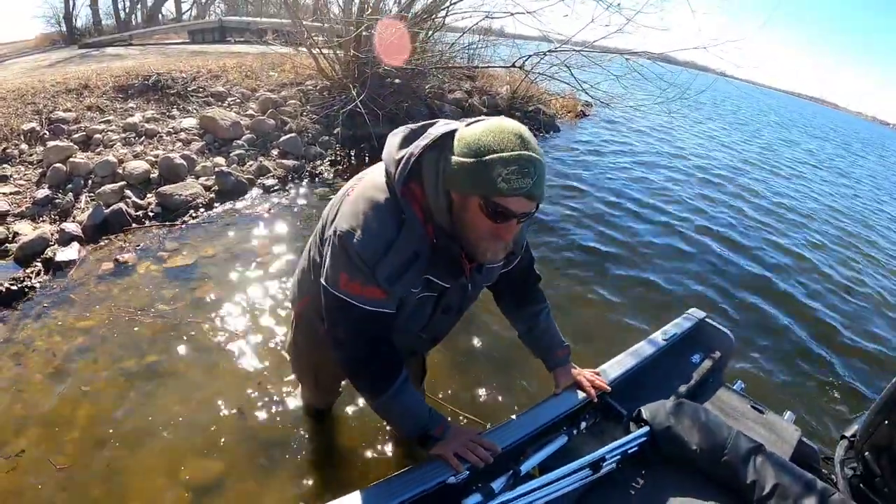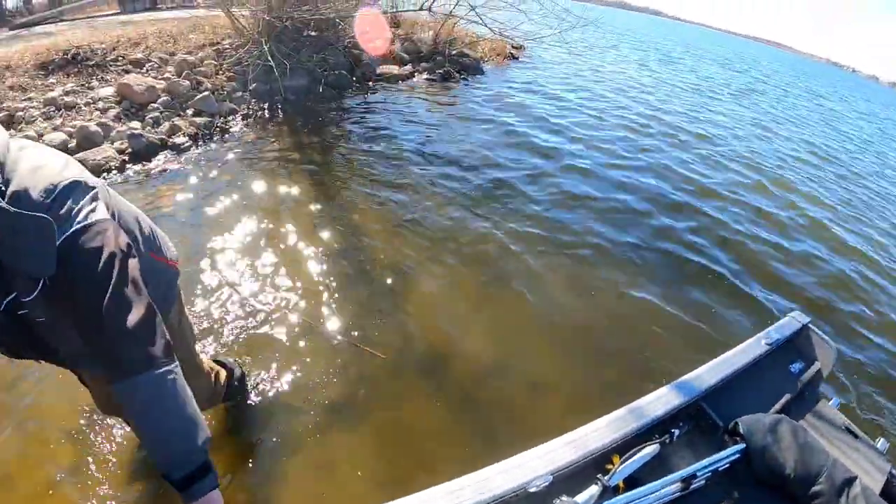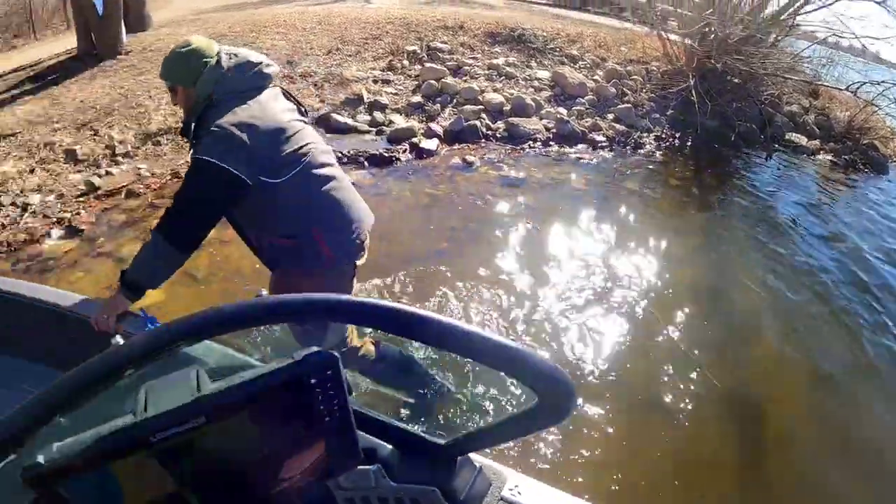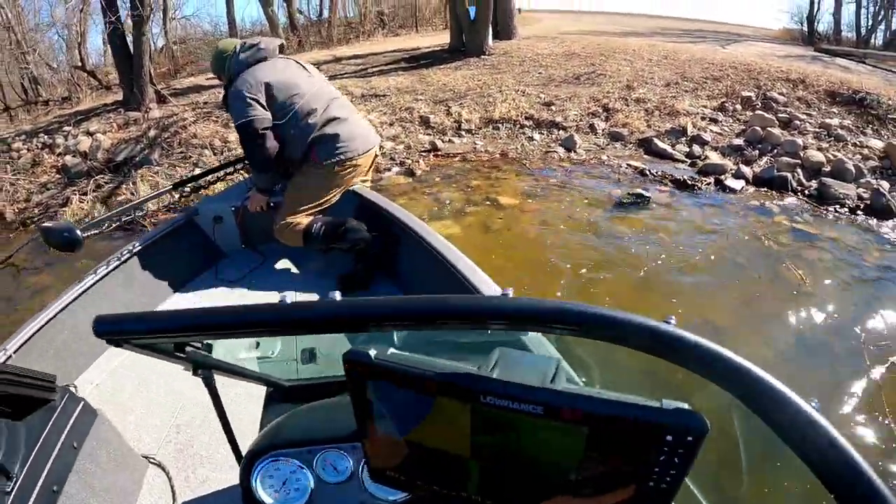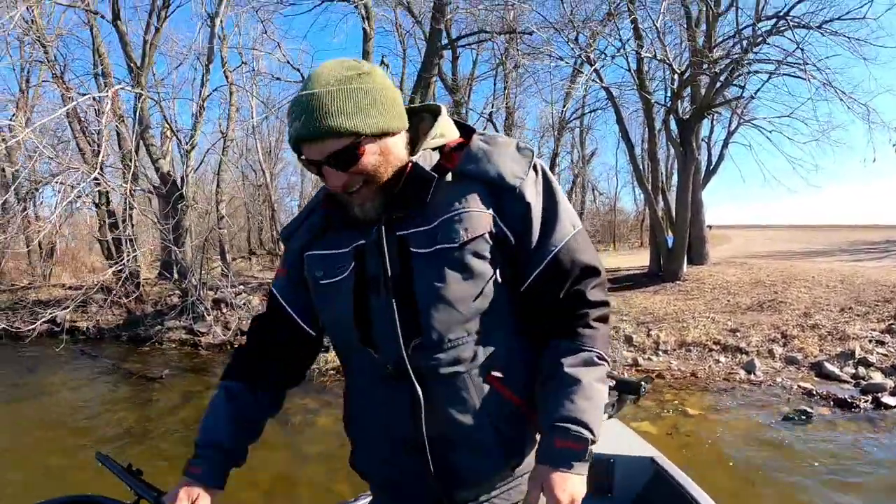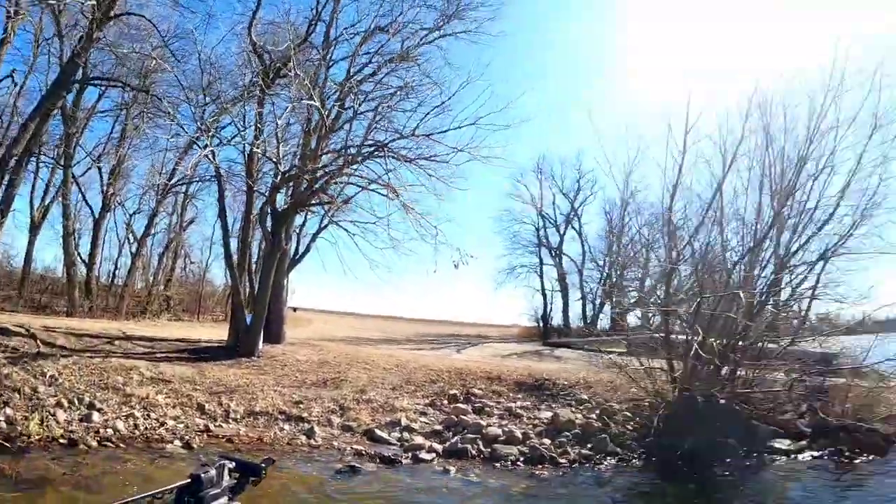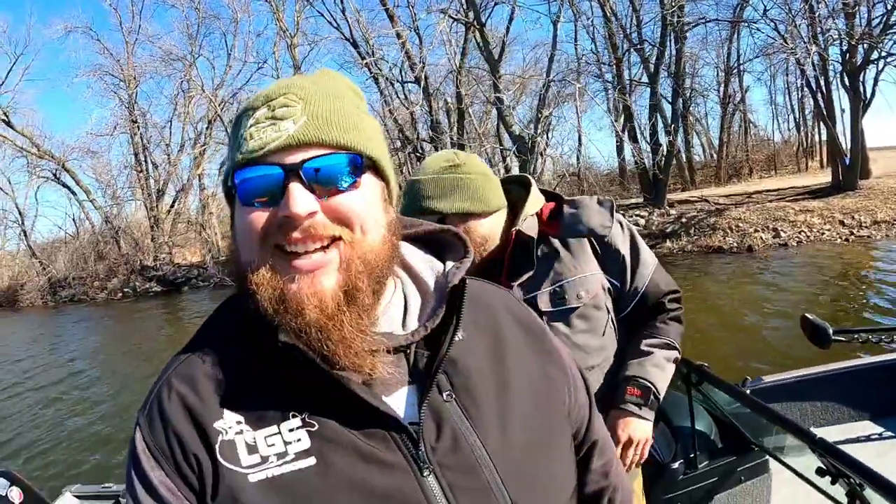Ready? Yep. I'll try to get in as gracefully as I can. I mean, quack. Did I hear a duck yet? You might have heard a duck in there. My bad. I didn't know the camera was on. It's the best time.